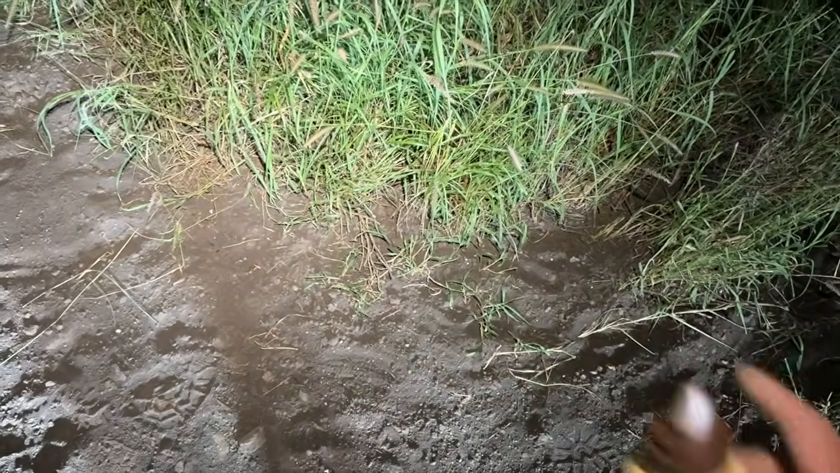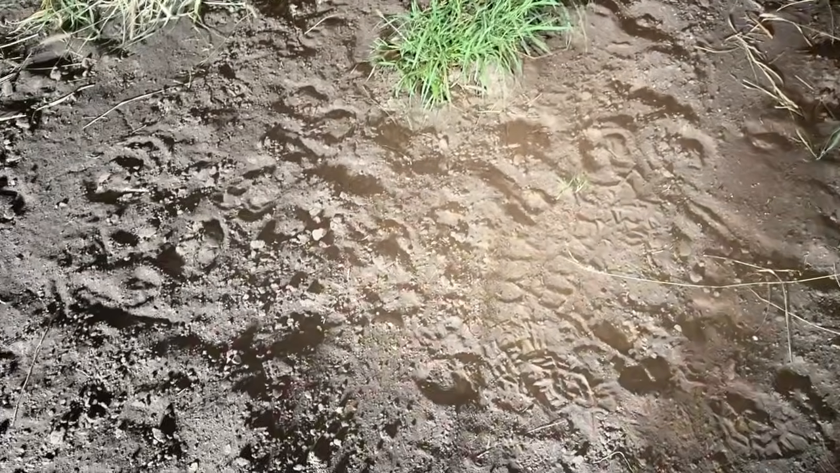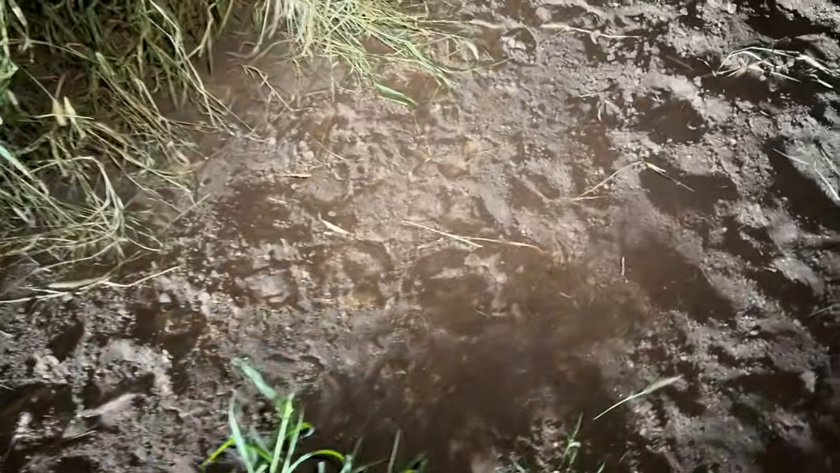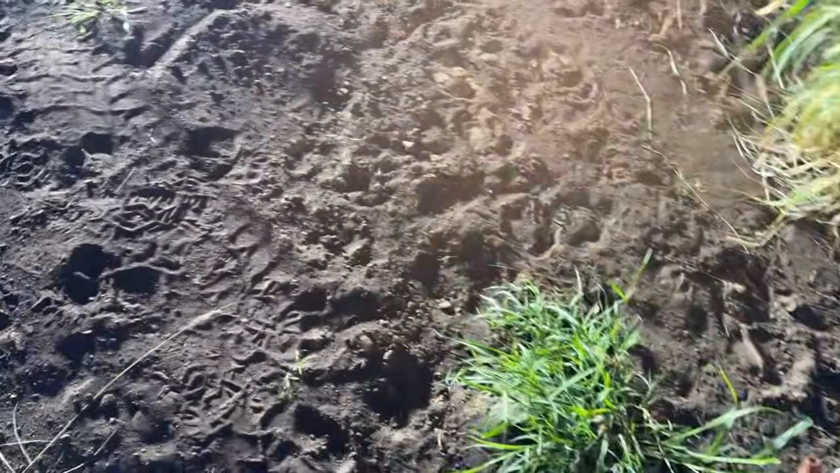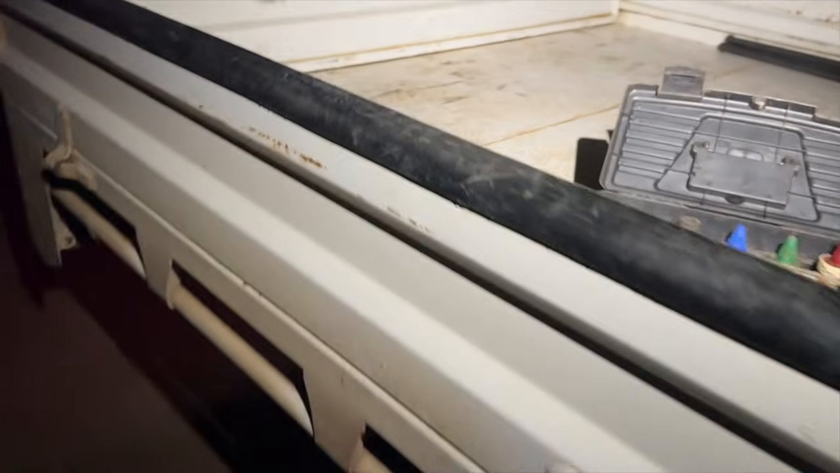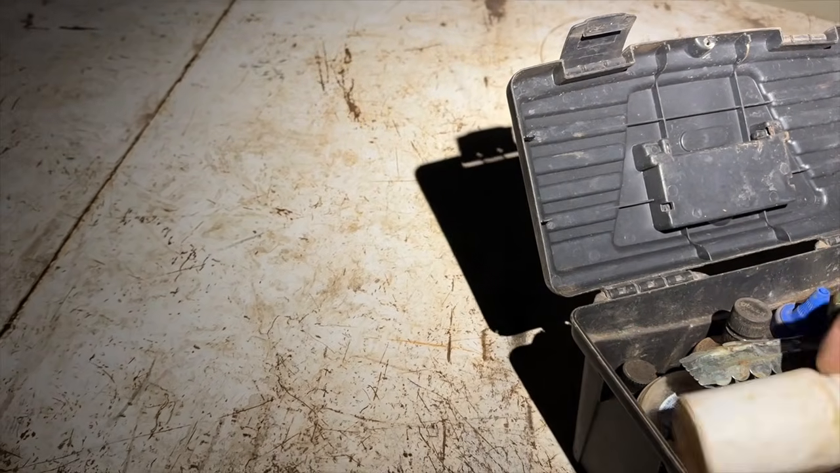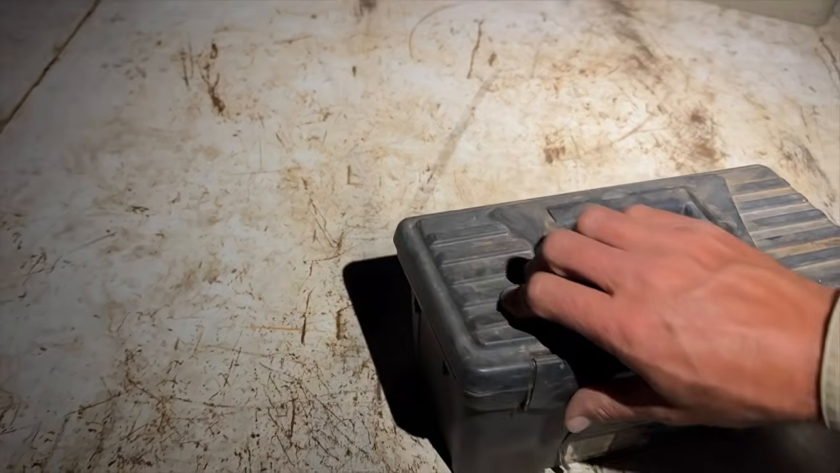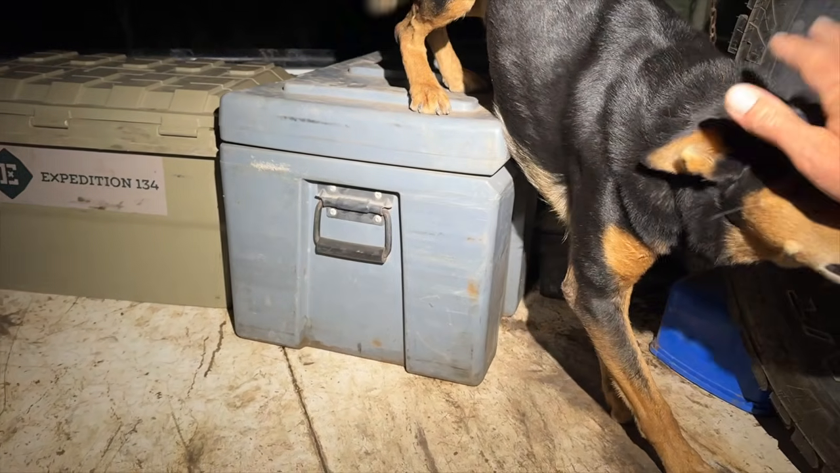And what the other one he was marking there, now we'll move to here. Hopefully he comes through. But dog tracks there. I think he did mark on this bush here as well. So anyway, hopefully that picks him up. Hey Tish, you might prove to be useful yet. You have time and time again. Look, you love sitting on the box, don't you? It's a good seat up there.